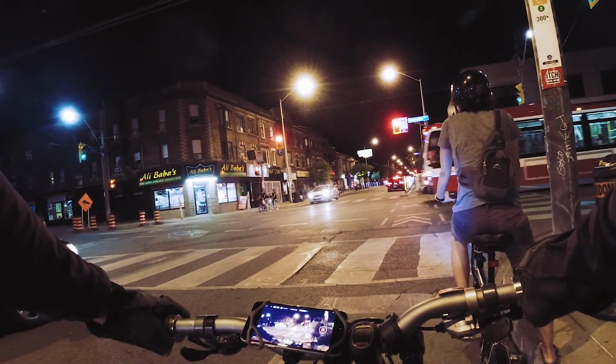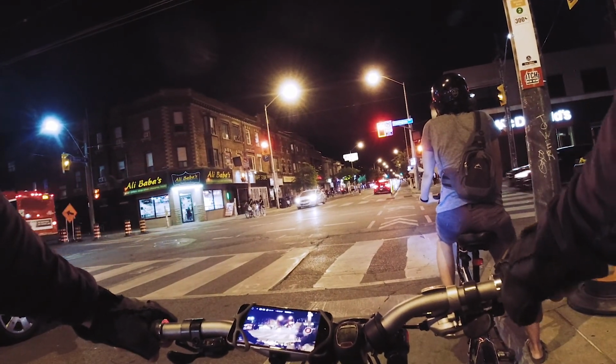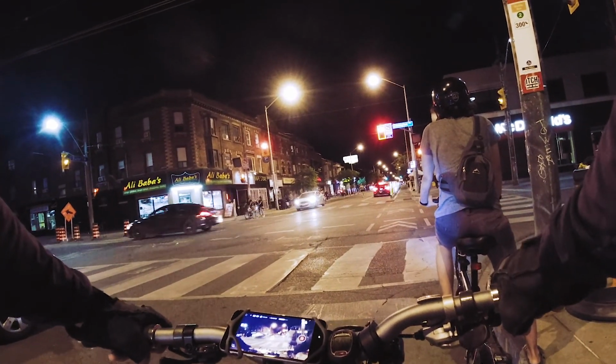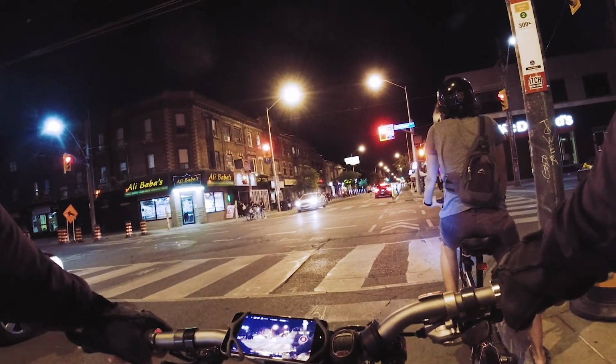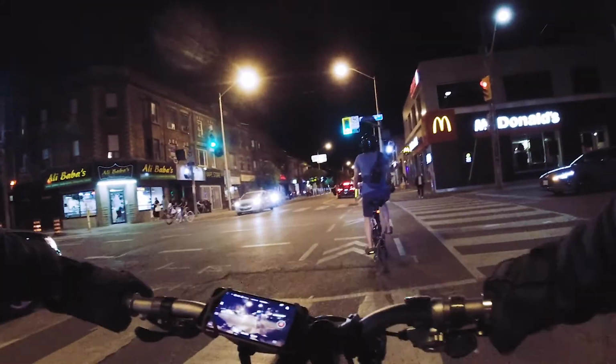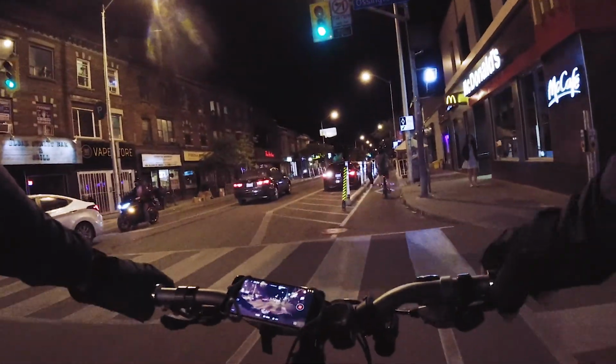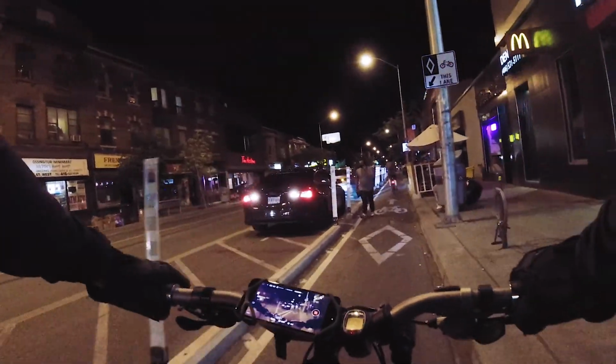Yeah, in the wintertime you have to ride at night because pretty much it's night all the time in the northern part of the world. Here it's always dark in the winter, so you have to learn to ride and walk in the dark.